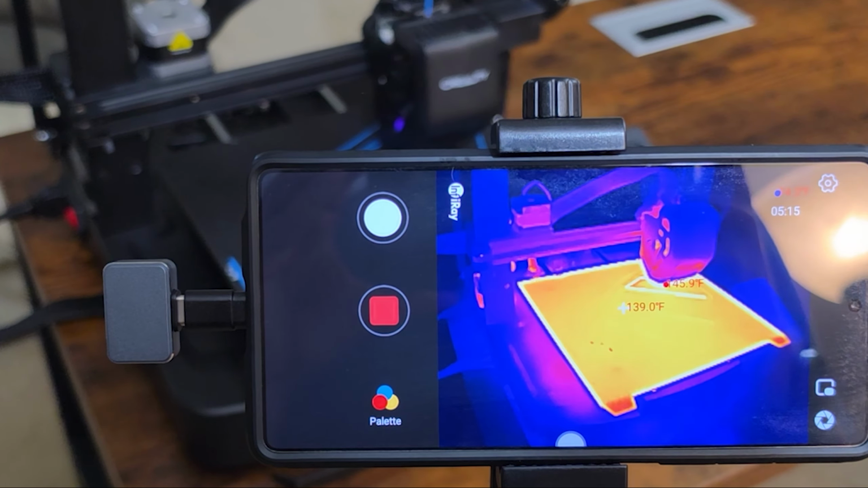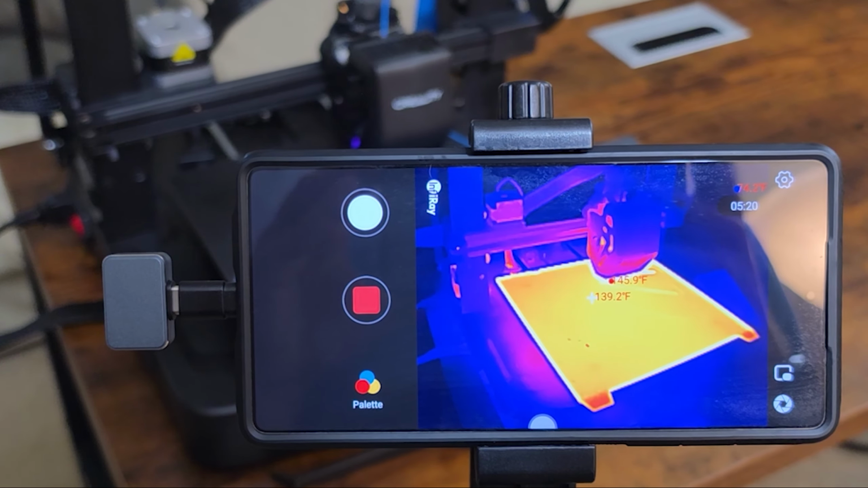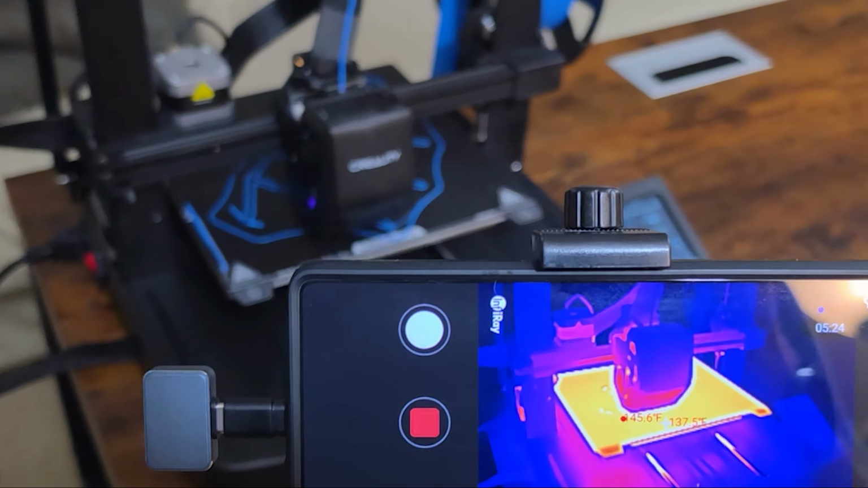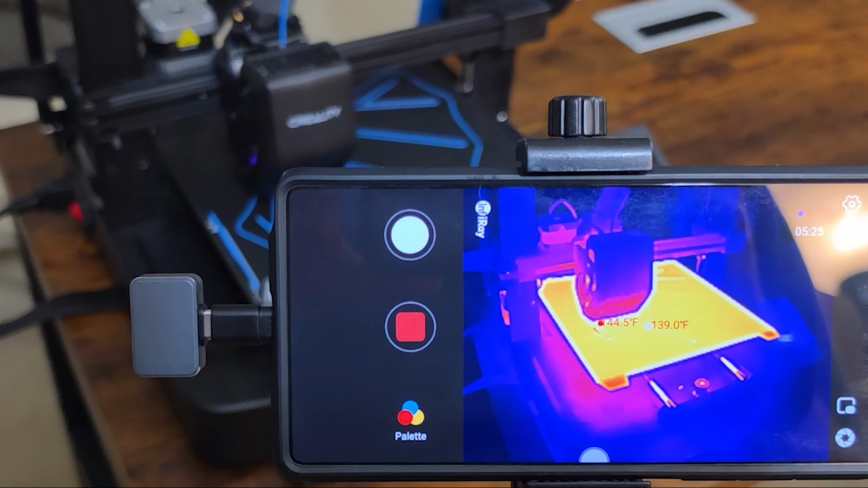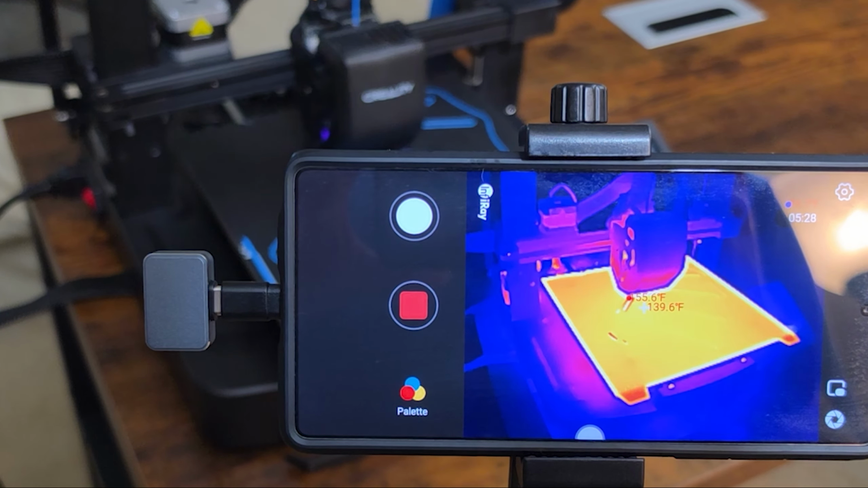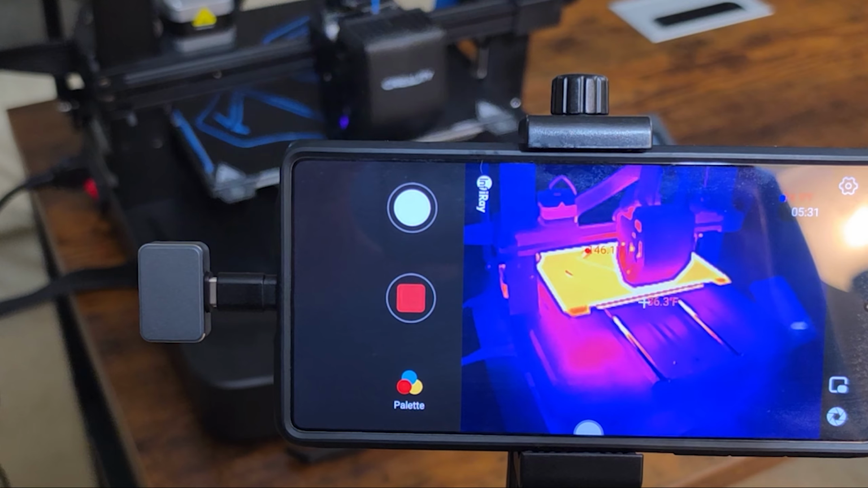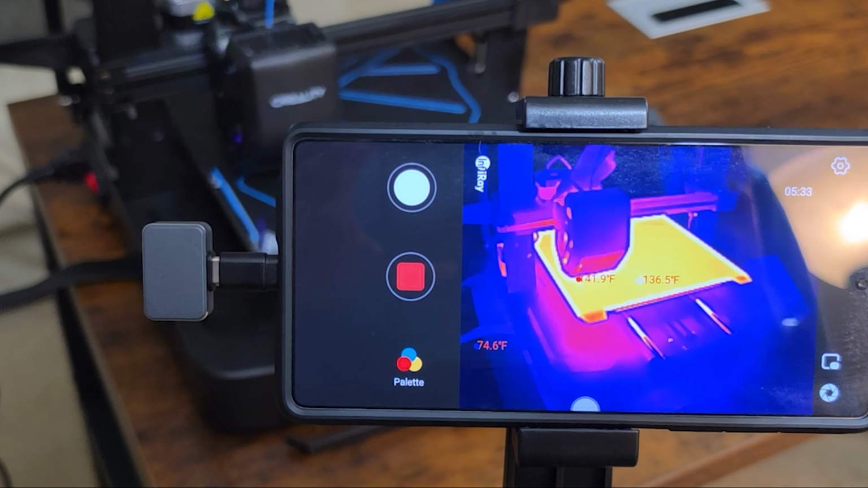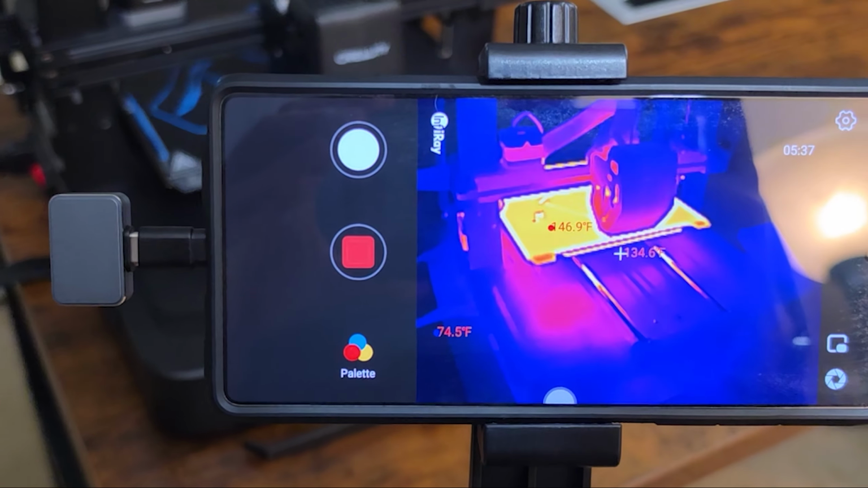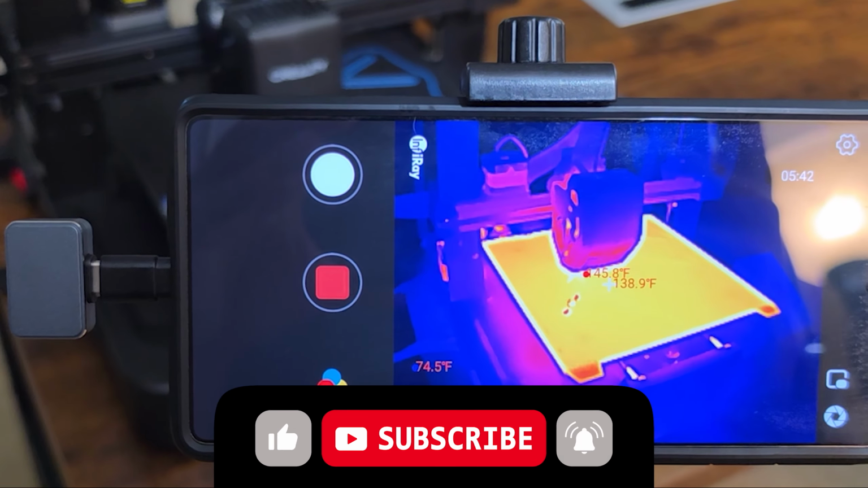One thing to remember while using this camera, every few minutes it makes a little click. It sounds exactly like a camera's shutter. At that same moment, the live view stutters, like it's dropping a couple frames, then picks right back up. That is a shutter. There's actually a tiny mechanical blade inside, and it swings across the sensor to keep it calibrated.